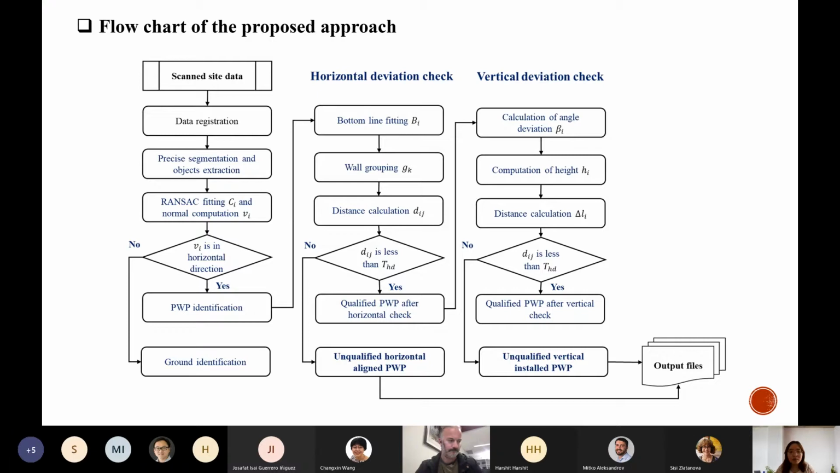Because after the data collection, the point cloud data have lots of elements such as the panels, the ground, and some construction materials. So we need to filter these items and then extract only the prefabricated wall panels. This process is very important for the following quality check.